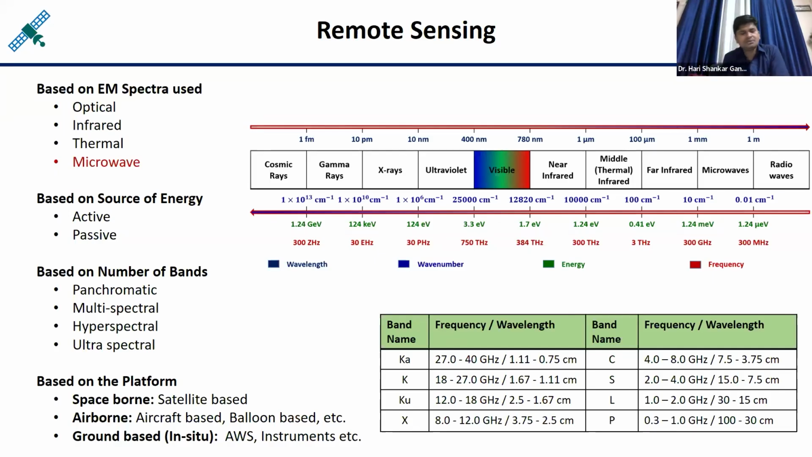You can see the first one, the classification of the remote sensing based on the electromagnetic spectra. I have not mentioned cosmic rays remote sensing, gamma rays, X-rays, ultraviolet rays, because these radiations are stopped by the atmosphere, and they are not able to travel across the atmosphere and not able to reach the earth surface. It means these types of the remote sensing are not there. And same thing is happening with the radio waves. Radio waves are also not able to travel across the atmosphere. It means the radio wave remote sensing is also not there.